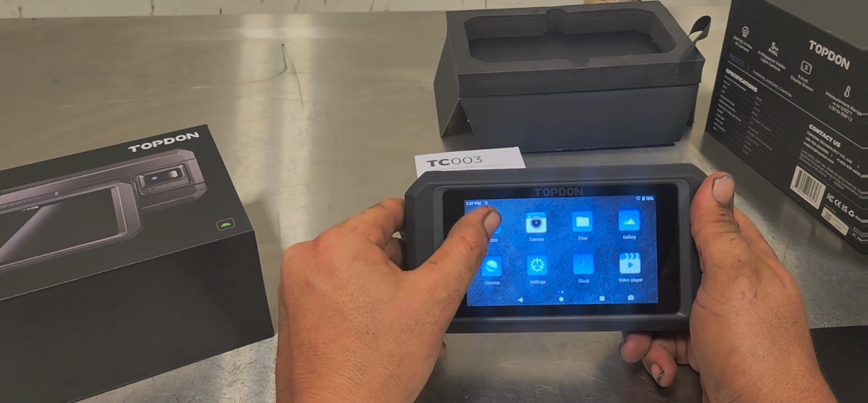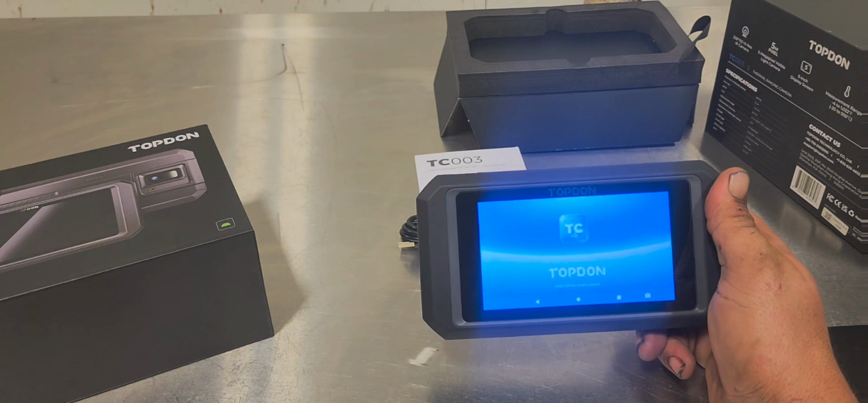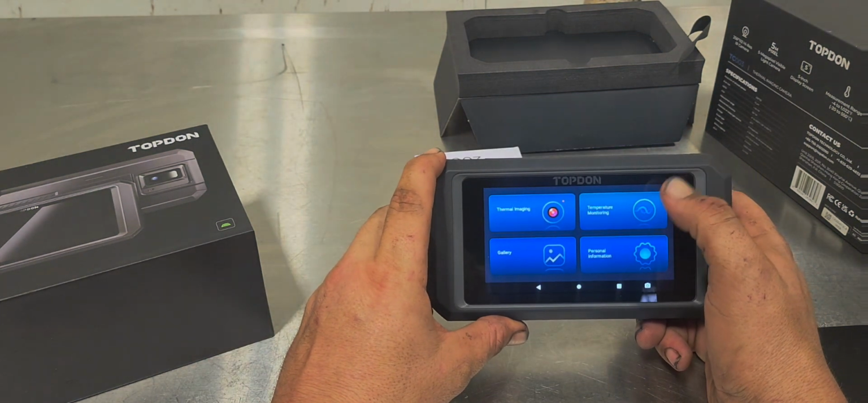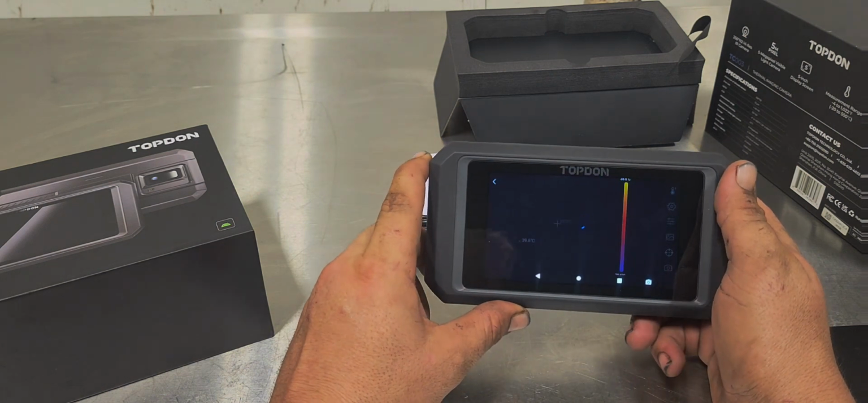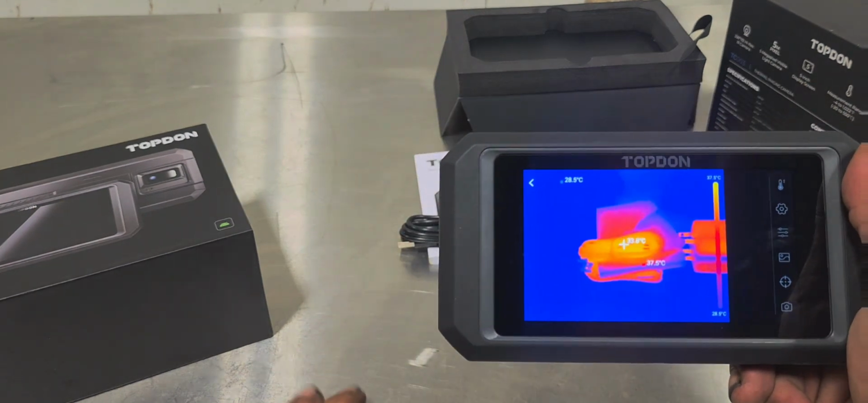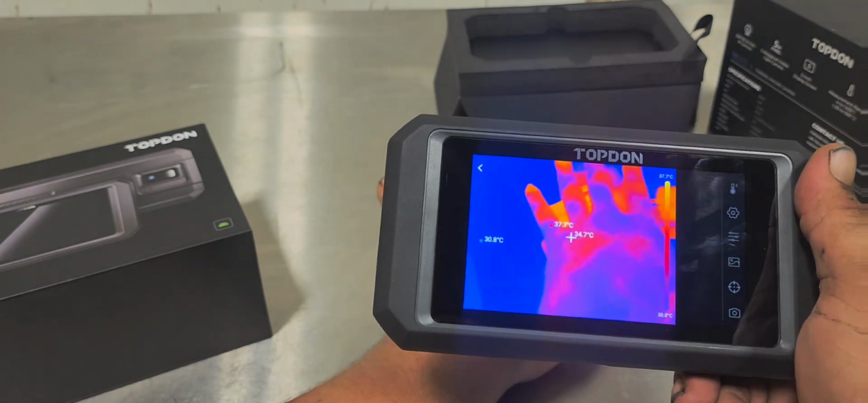So let's go over to TC003. See what this does. It's a whole thing. Oh, thermal imaging, temperature monitoring, gallery. We're going to click on that, see if we could look at some stuff. Neat.